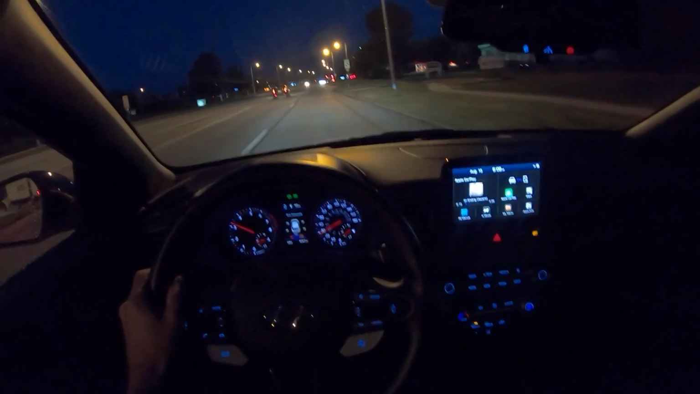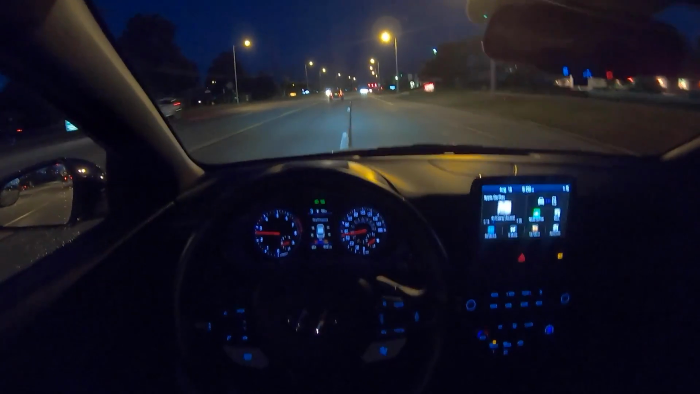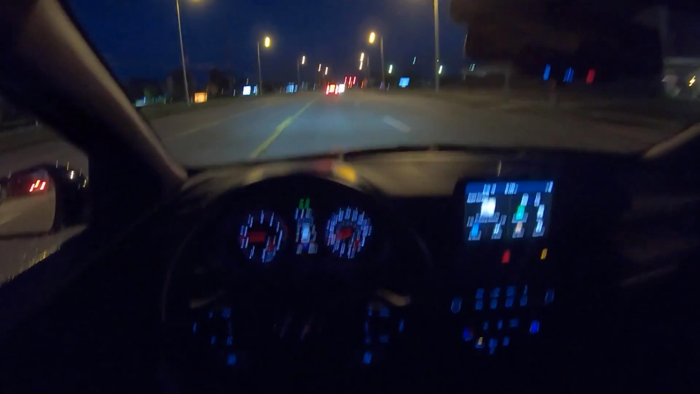New Miata is probably a little bit more fun to drive, but just barely, just because it's a Miata and it's rear-wheel drive, and you can pretty much slide it everywhere. Yeah, I think that's a pretty good comparison.